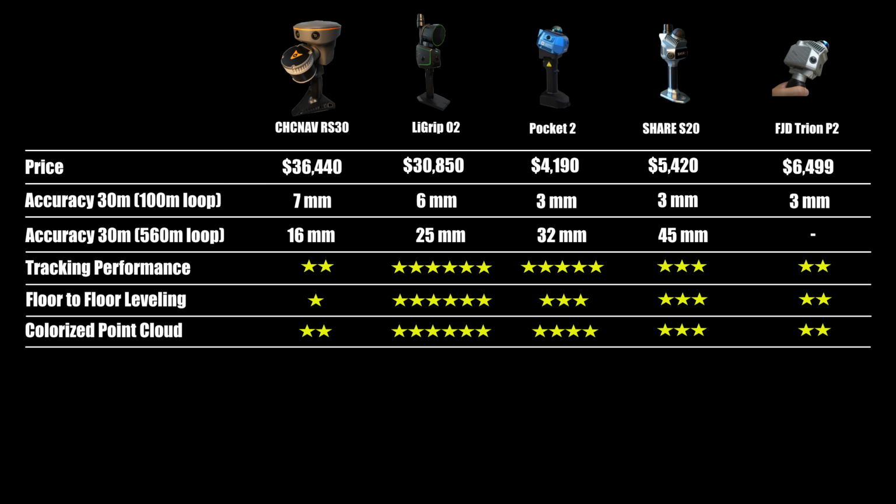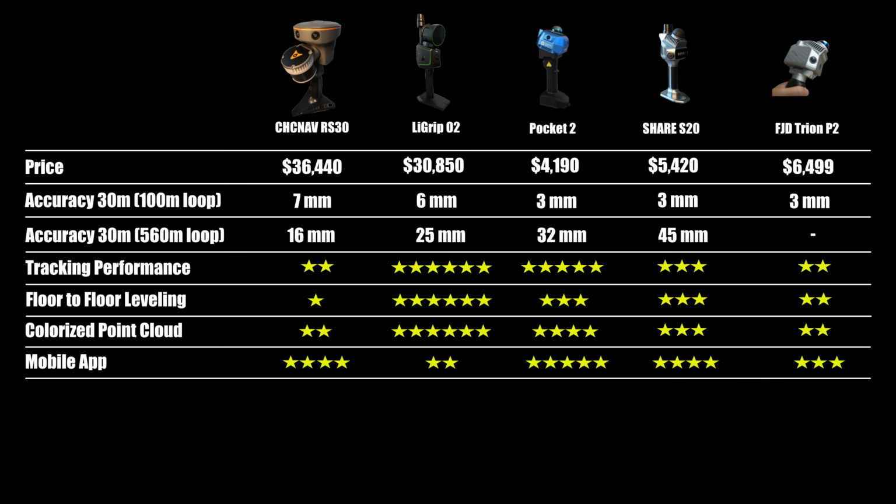The colorized point cloud quality is among the poorest. Despite having 3 5 megapixel cameras, the output is unsharp and blurred, making it unsuitable for extracting dimensions. However, the RS30 mobile app is quite decent. It's easy to orbit and view the scan results with a straightforward and user-friendly interface.